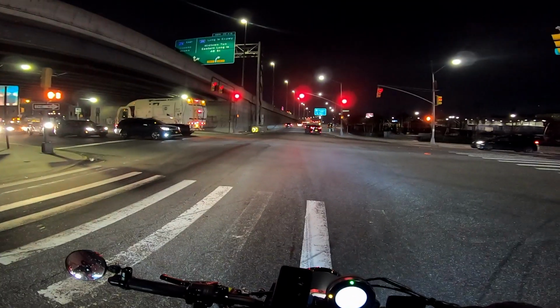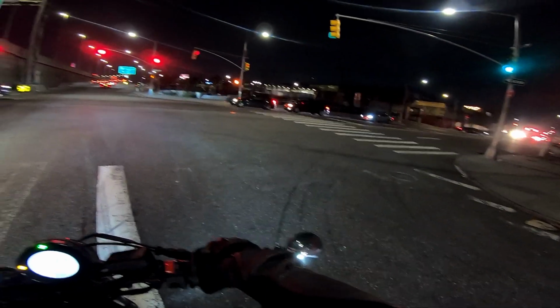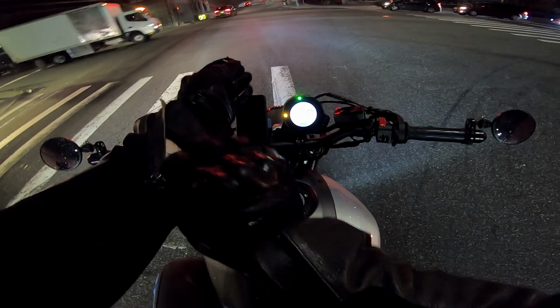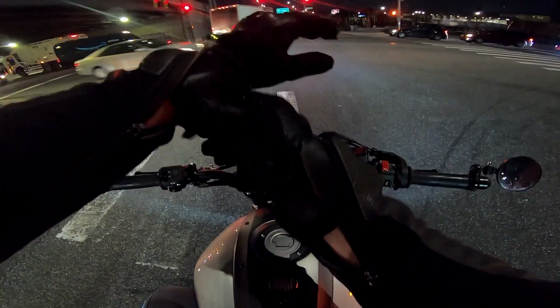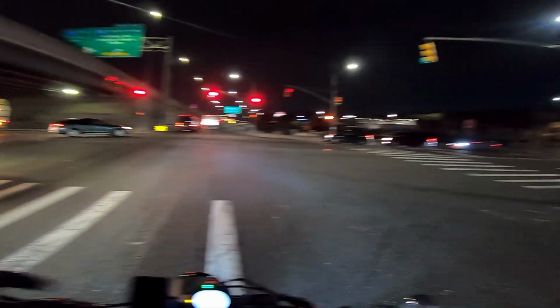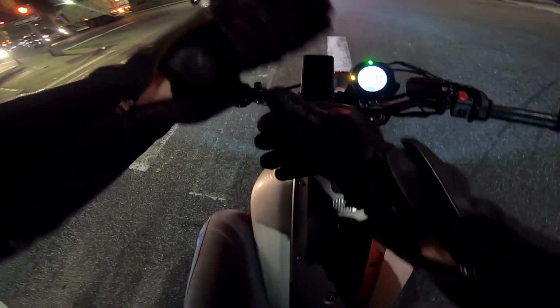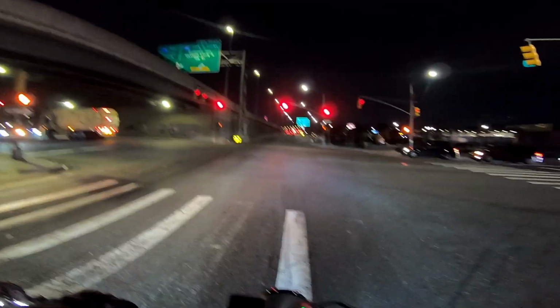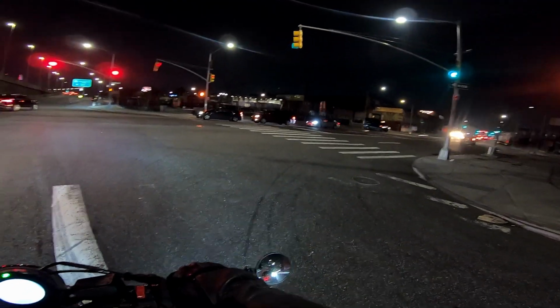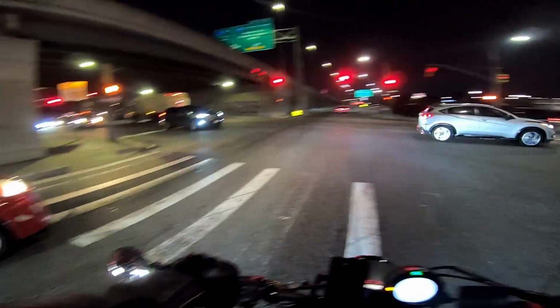Ducati Scrambler. What do you know? Dude, there's so many Ducati Scramblers out there. And, you know, God love them. But there's like this culture, douchebaggery culture surrounding the Ducati Scramblers. They're lovely bikes. I like them a lot. But there's just so many of them in New York. So many.